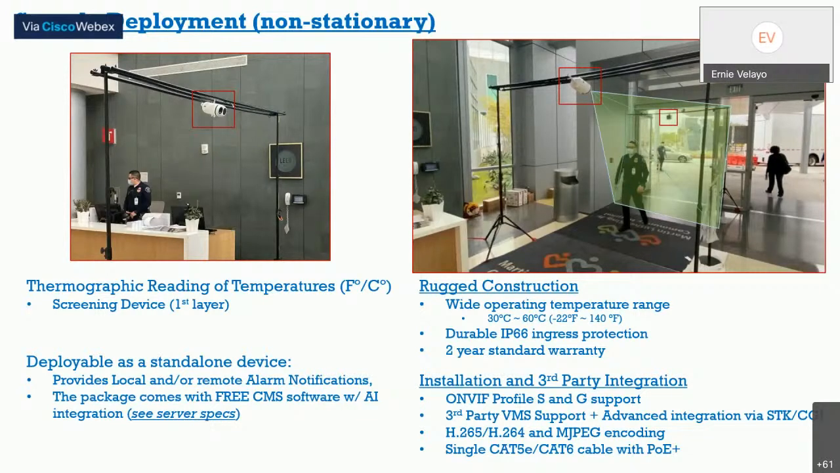The system also comes with free CMS software, up to 5 clients. The system supports third-party NVR and VMS systems that are already on the market. It can also provide you the SDKs if you wish to do your own advanced programming and integration on custom platforms. So with that, feel free to reach out to cctv.net or myself and my team if you wish to find out more about the technology.